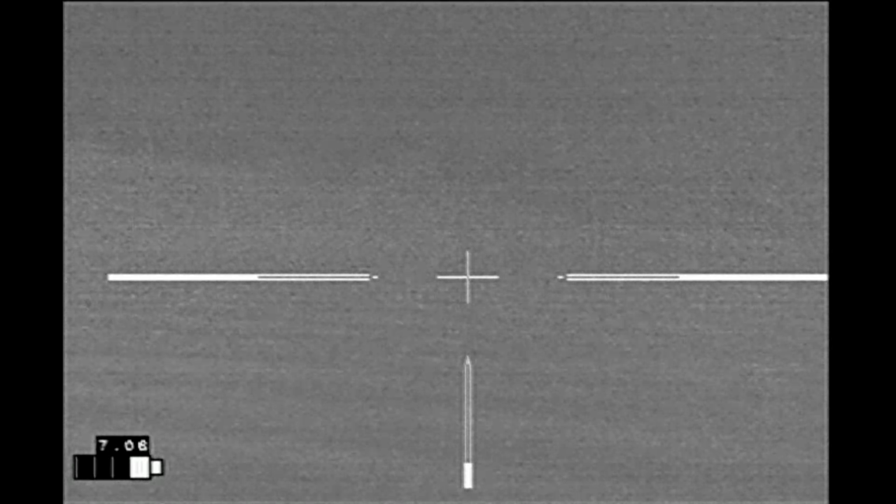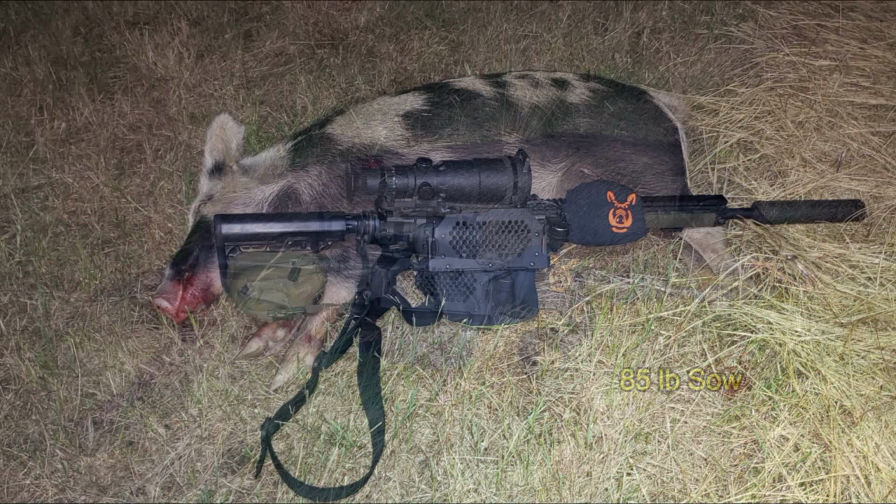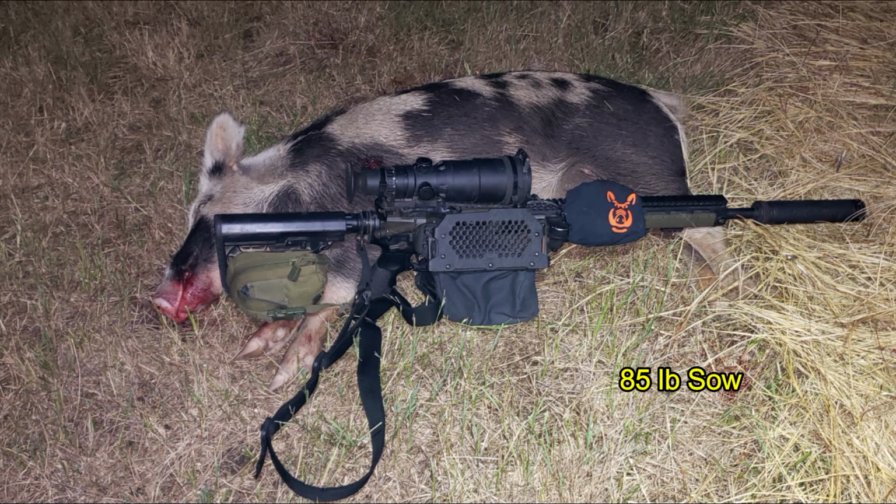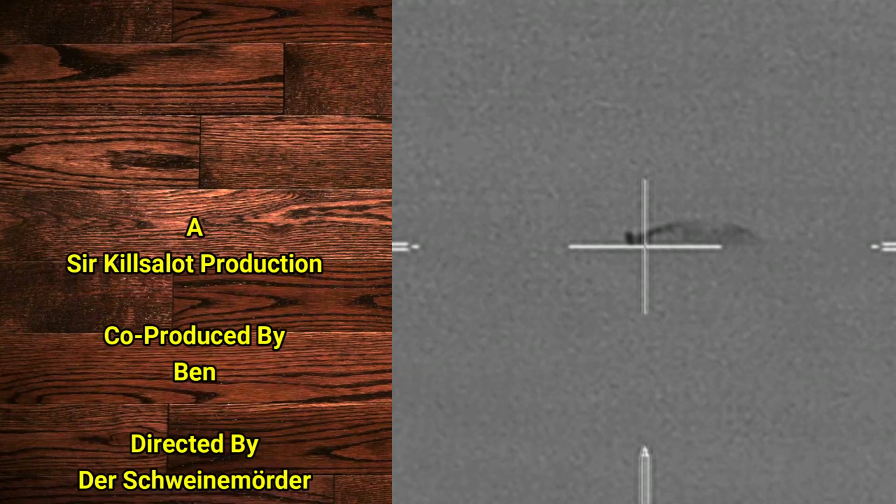Well, only 3 hogs were hit, 2 were recovered. The largest hog recovered was 145 pounds, and this was the largest hog in the group. The second hog recovered was the last hog shot, coming in at 85 pounds. So overall, a pretty good night with 3 boars, 2 sows, and 1 coyote recovered.